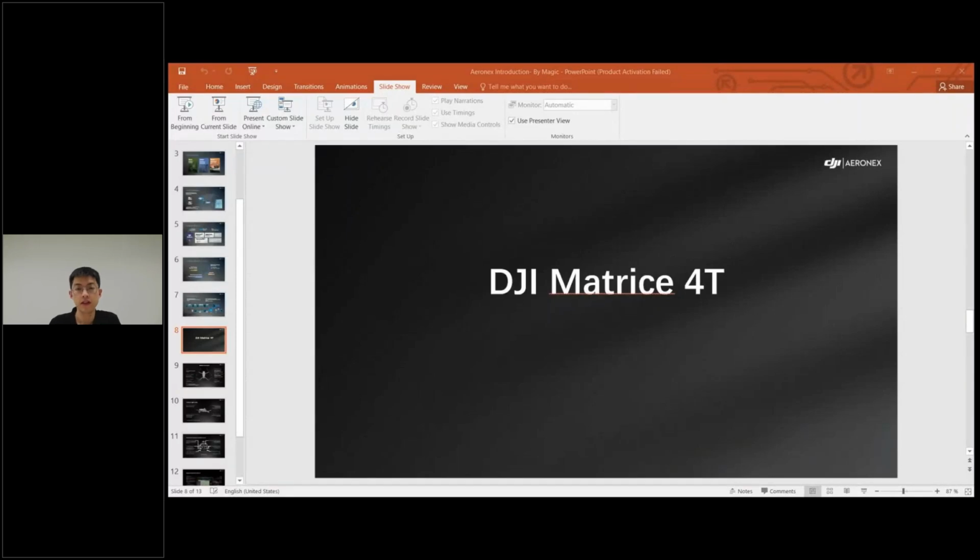So now let's move to the main highlights of today, which is the introduction of DJI's latest Matrice 4T series. As you know, DJI's Matrice 4T was built on the success of the Mavic 3 series, but with significant upgrades in transmission, safety, imaging, and intelligence. As you can see from these slides, with O4 enterprise transmission, the Matrice 4T extends its transmission distance up to 25 kilometers, which is more than a 66% increase compared with previous versions.